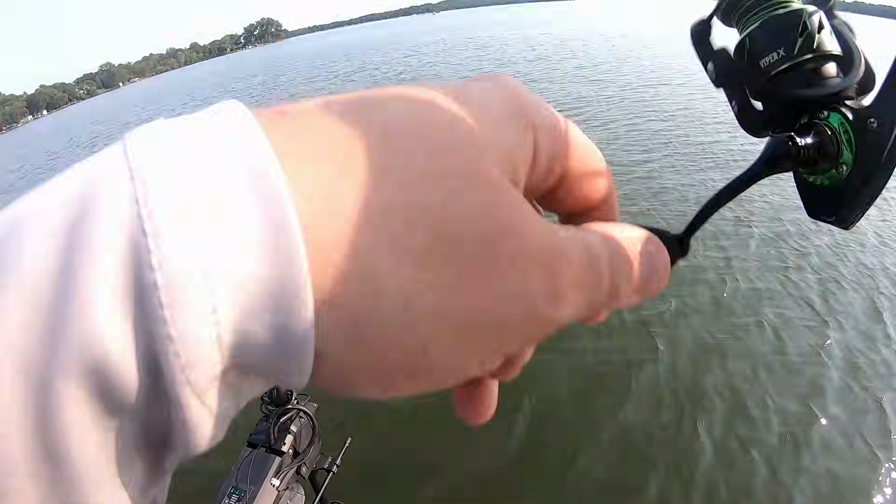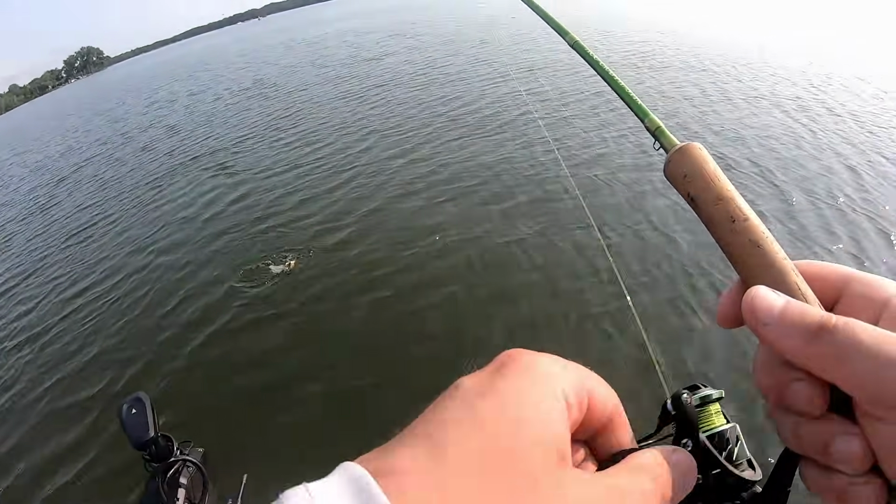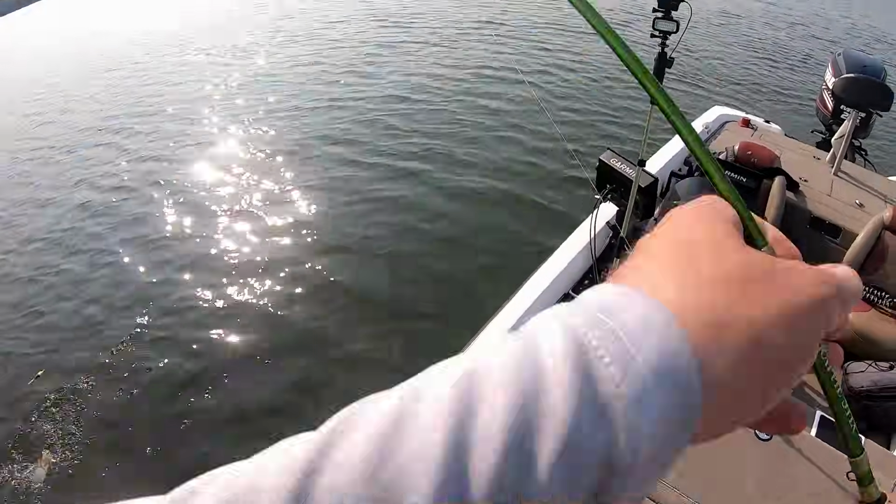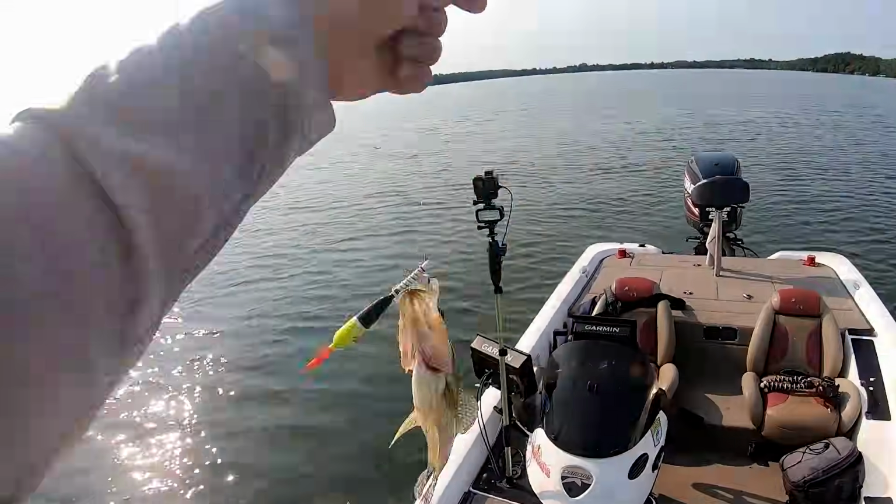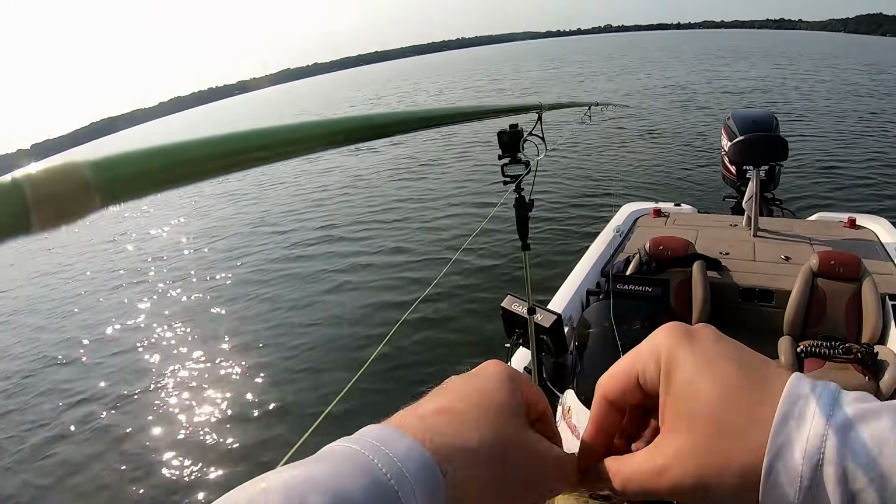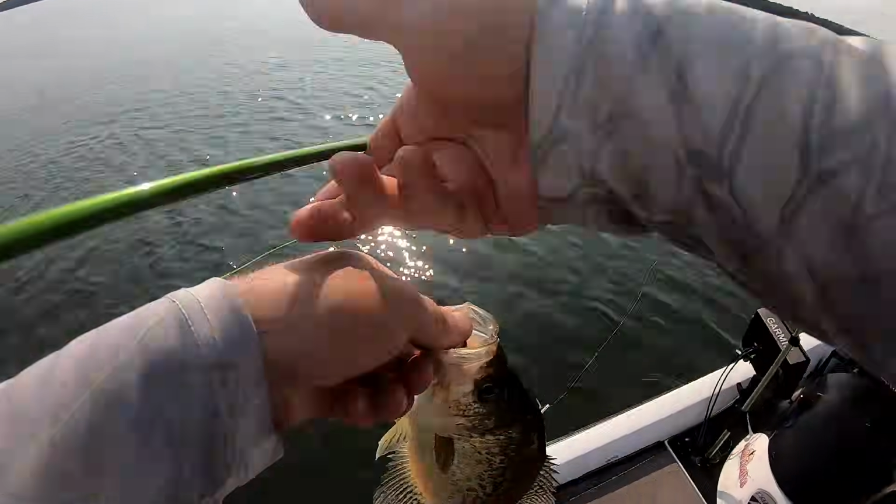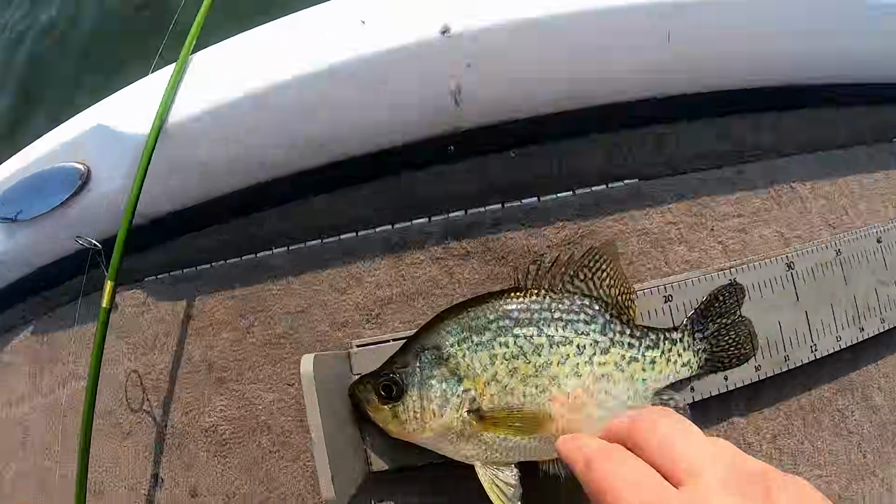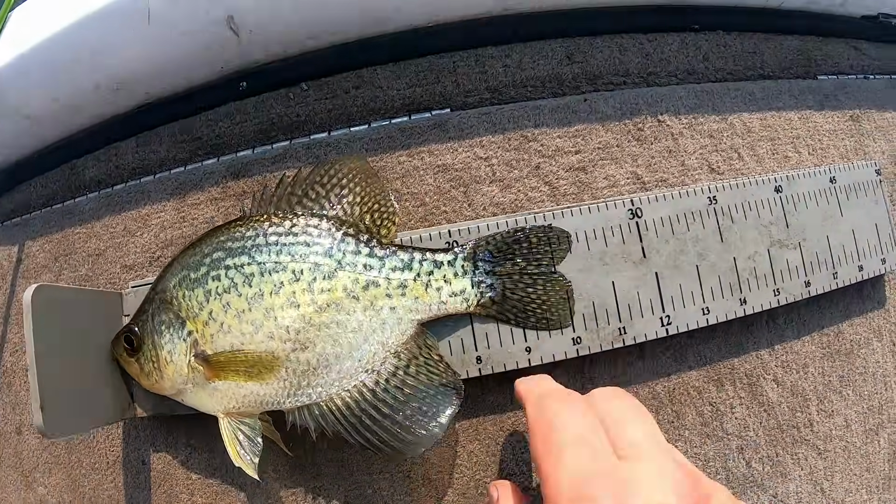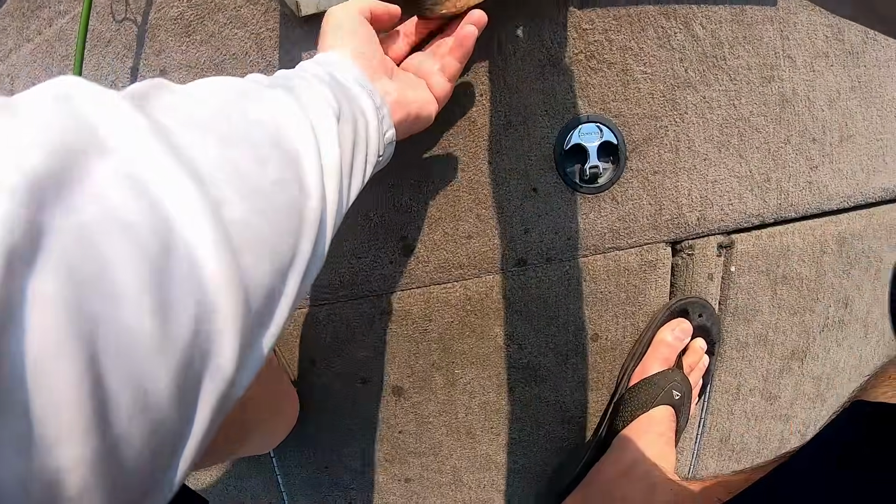Oh, there he is. Dang it. Oh, he's still on there. That's a good eater. Come on, buddy, stay on. That's a 10-inch fish. Yep. Let's get him on the scale there. Yeah, he's just over 10, almost 10 1/4. Another good one for the frying pan.